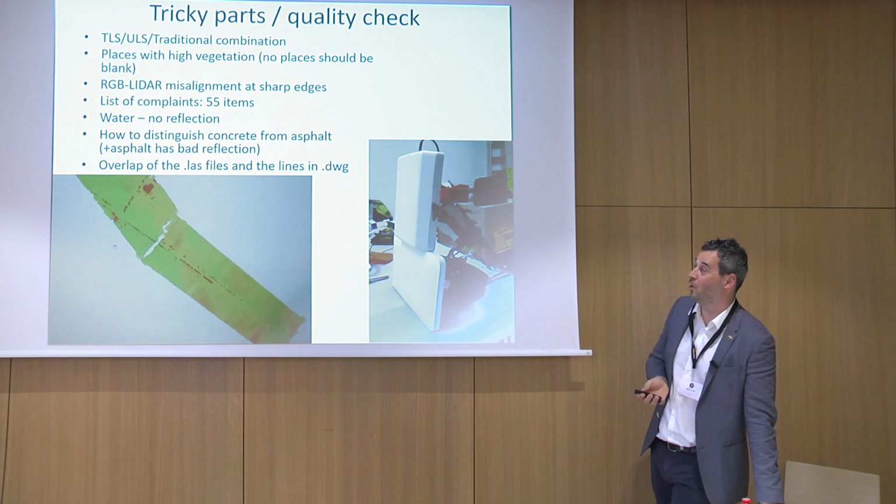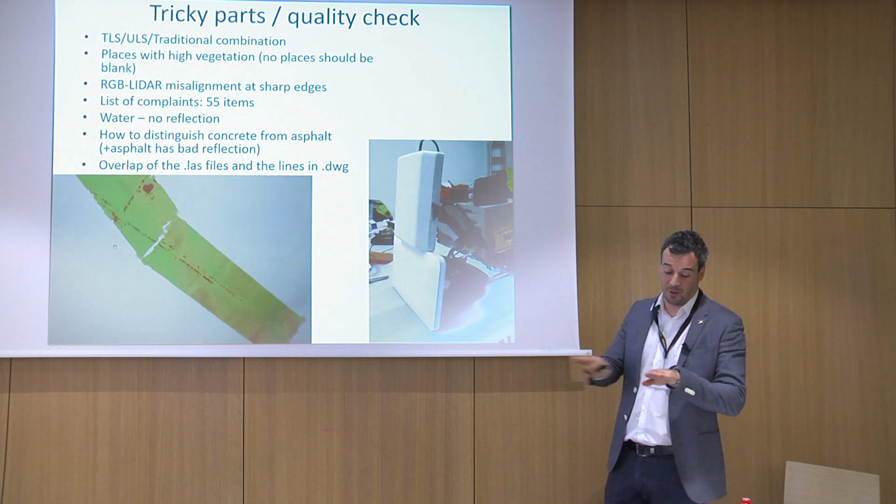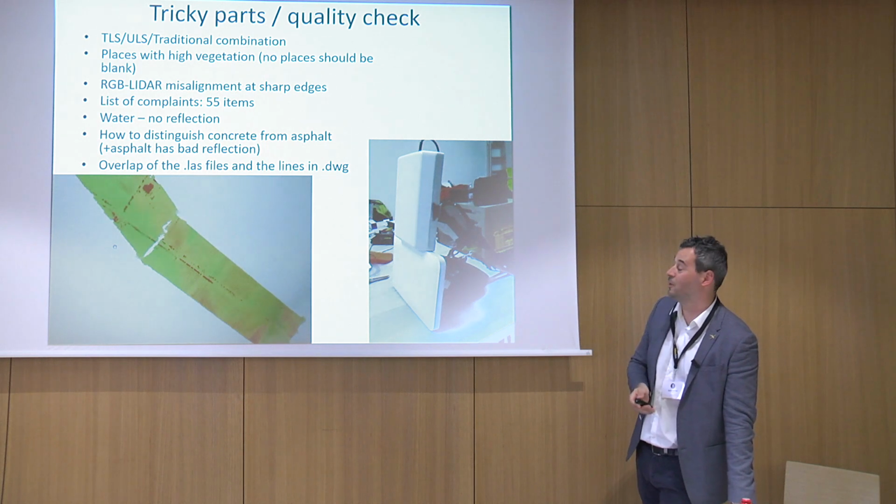And also we have a lot of concrete. We have a lot of asphalt. Asphalt has pretty bad reflection, and you also have to distinguish in vectorization what is actually concrete and what is asphalt. You have to be able to get different labels for those.